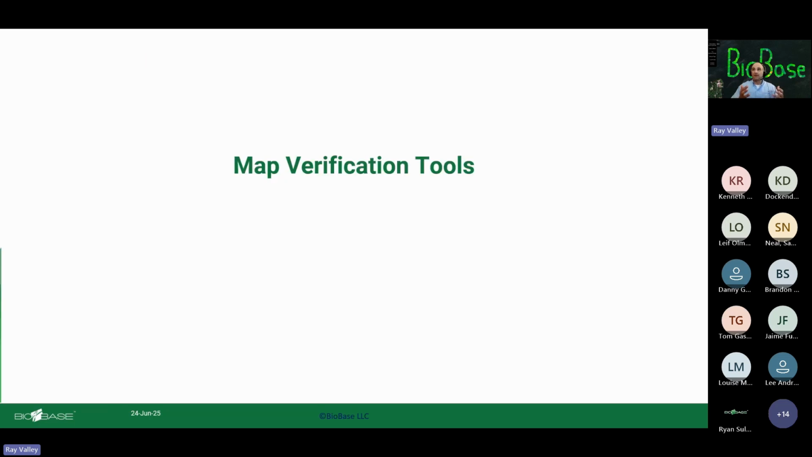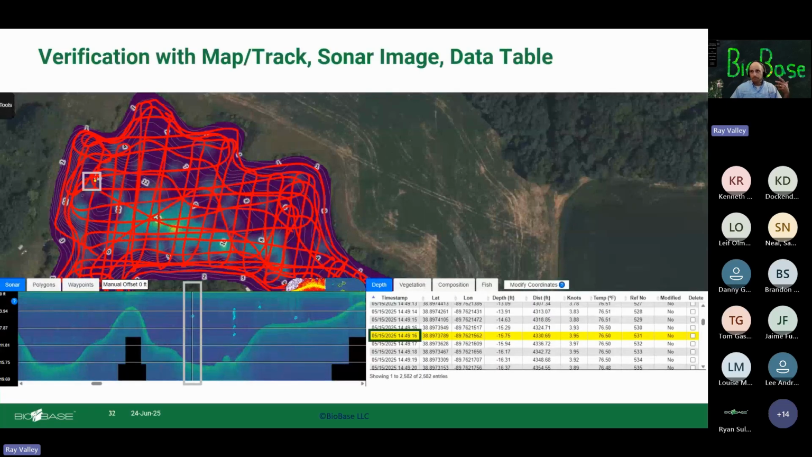All right, map verification tools. That's another thing about BioBase. What we always sell, if you will, is that this isn't a black box product. And this is unique to a lot of other mapping platforms.